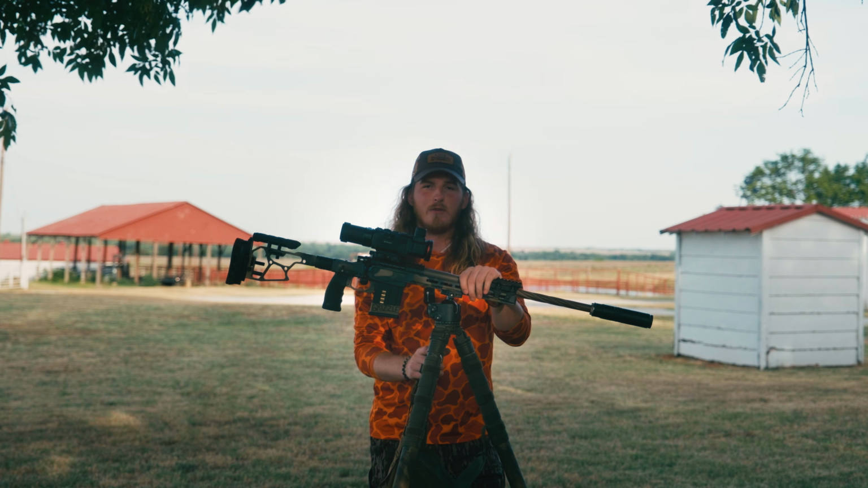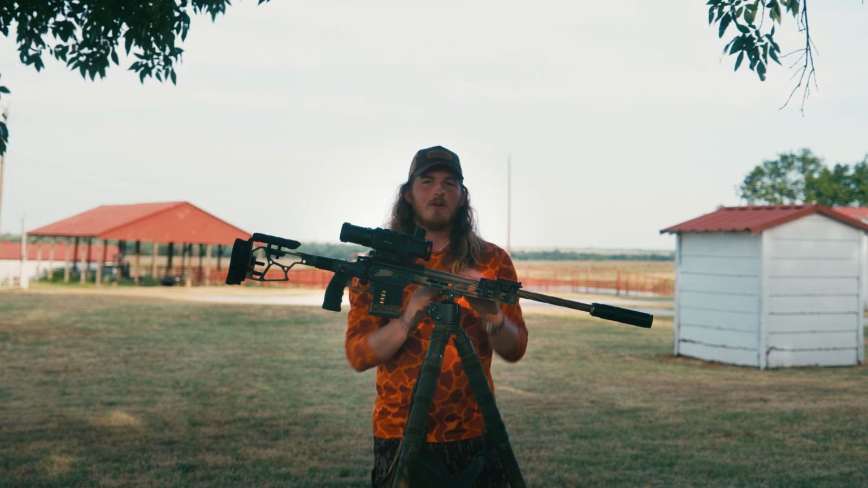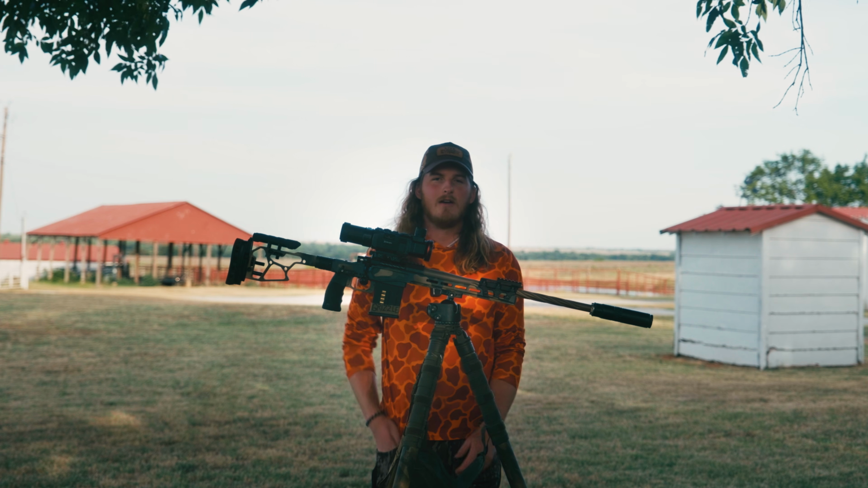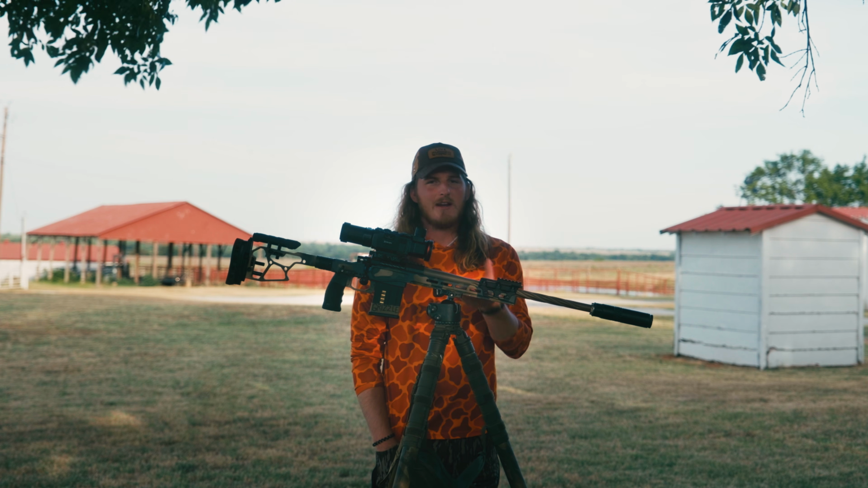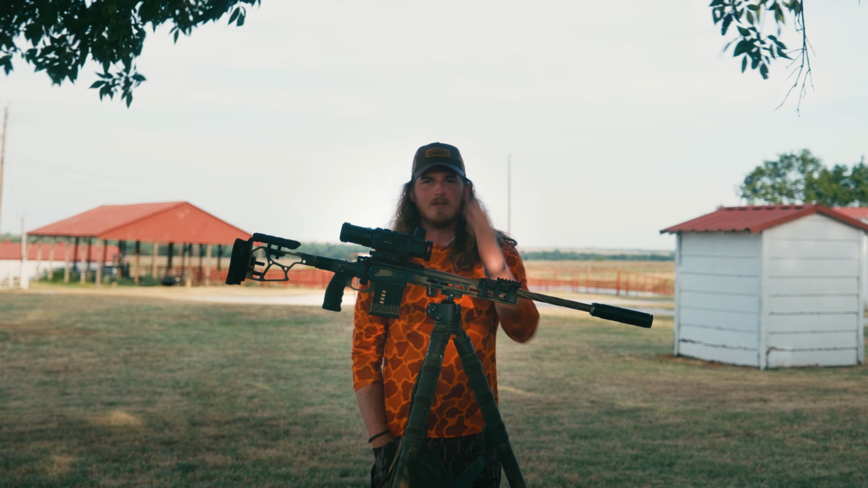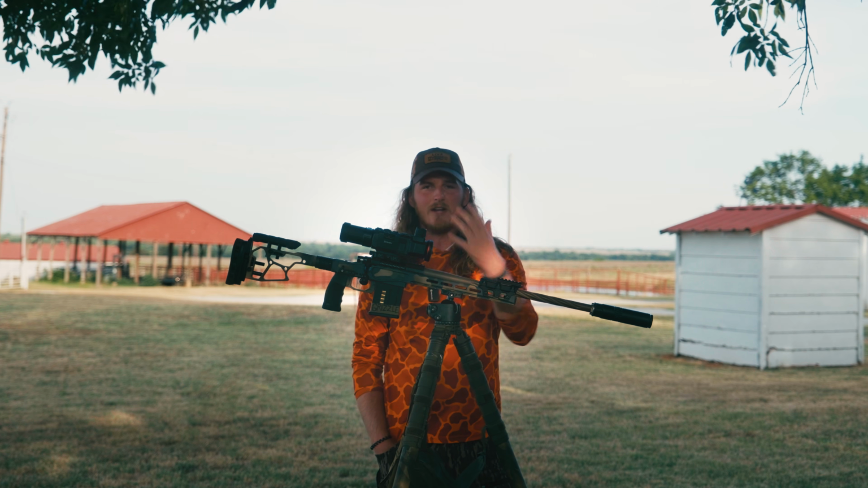You don't have to manually focus this. Same thing with a camera, trying to shoot a car or something like that. It's a lot easier to do that with autofocus rather than trying to track it with the manual focus. Same thing with this right here. This is a digital electronic optic.